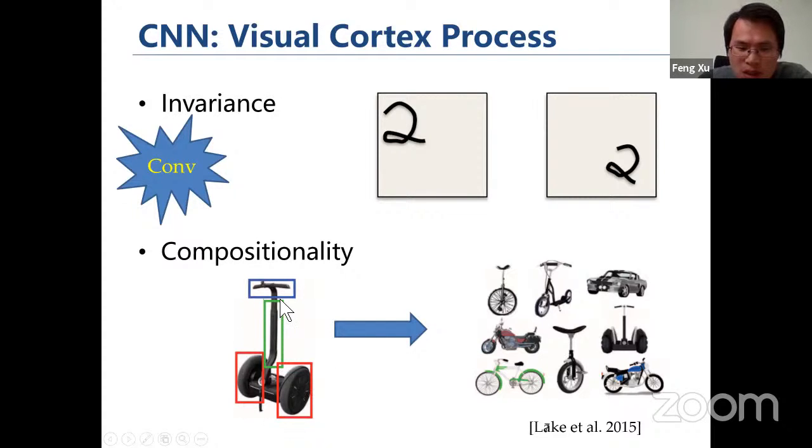If we see a new object, we can easily interpret it as a combination of components which we already know from our past experience. This is called compositionality, and this principle can be implemented using deeper networks, because with many network layers stacked up, there is an exponentially growing capability of representation, which mimics this principle.